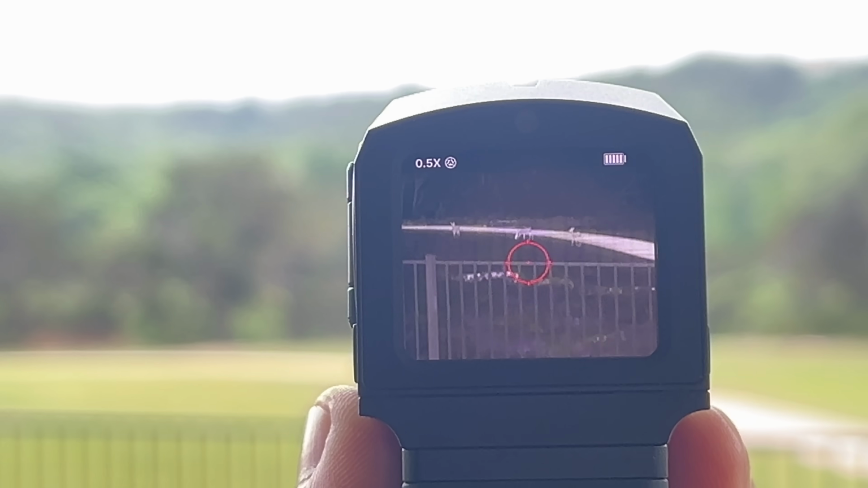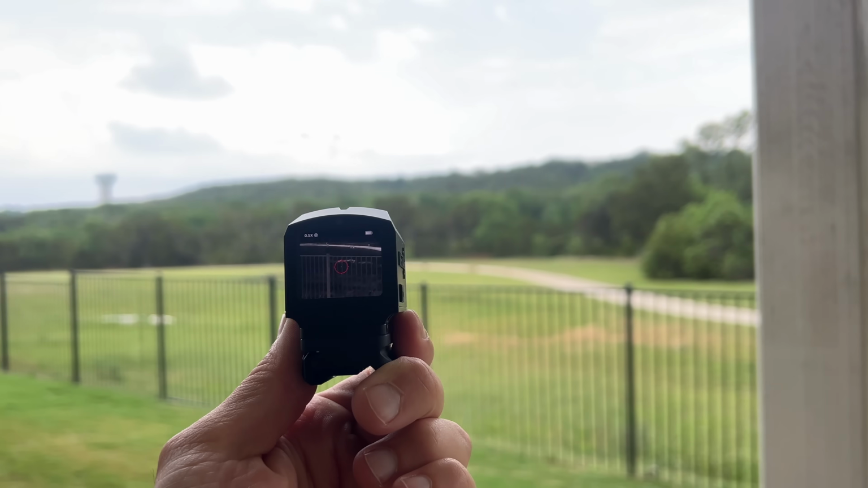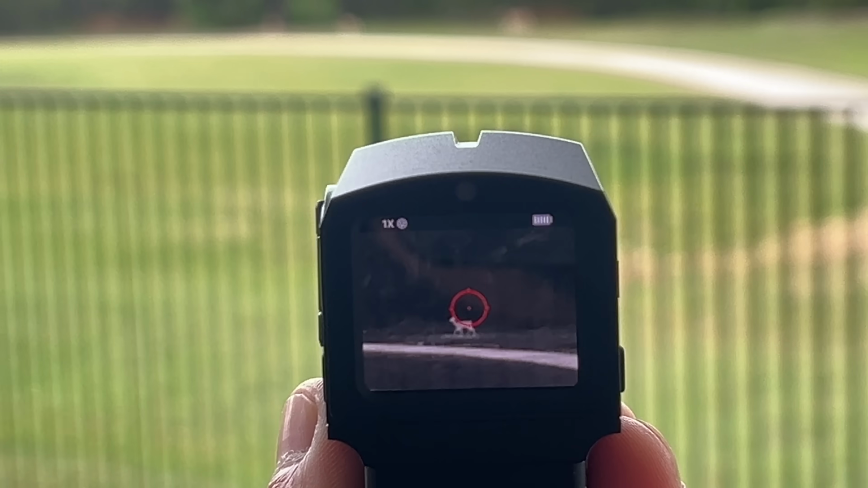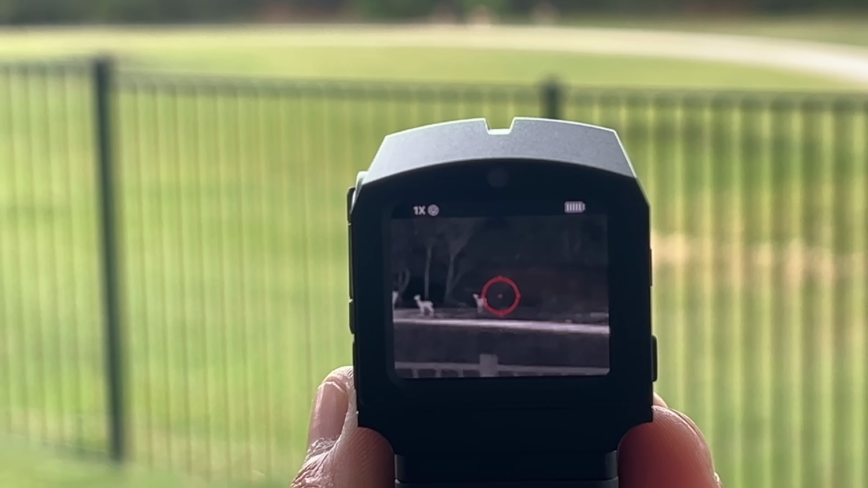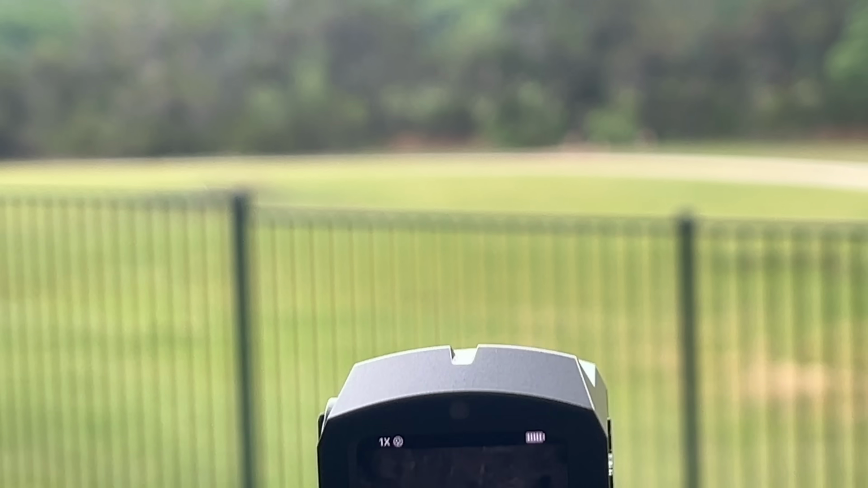It's got 256 by 192 resolution at a 60 hertz refresh rate. The lens is a 13mm with the f1 aperture. It's got a 1.4-inch 360 by 300 touchscreen display. All that being said, sounds cool and techy, but again, with the touchscreen, how bomb-proof is it? Well, I don't know about that, but it is waterproof and can withstand 1200 G of recoil.